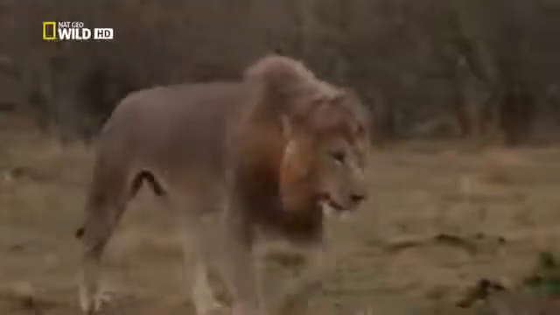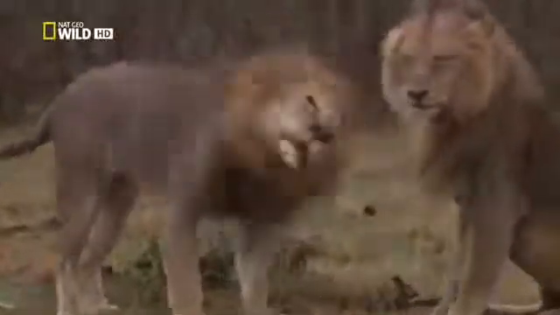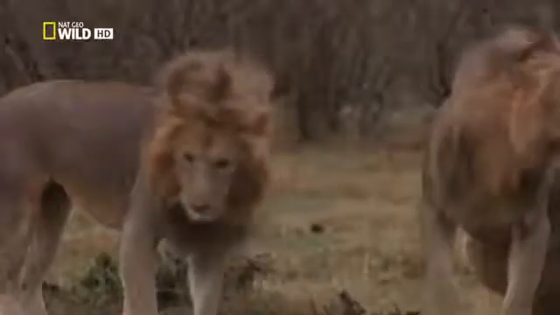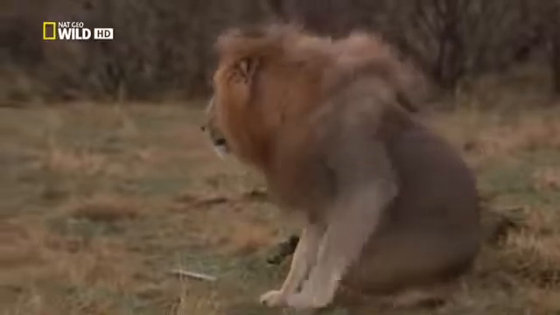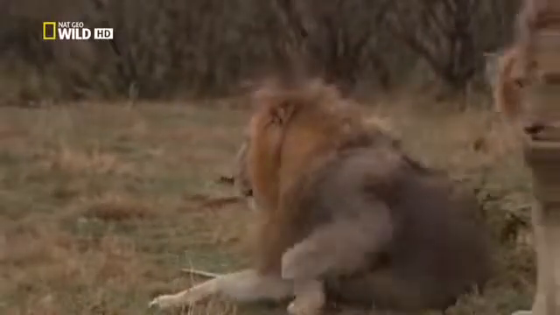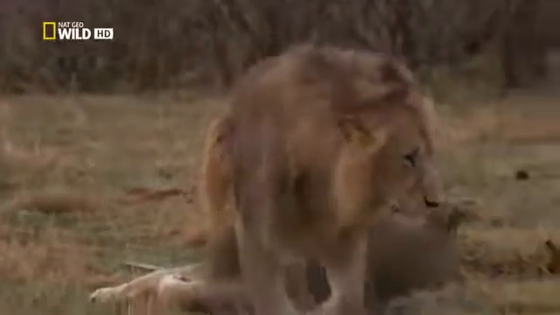including the fathers of the cubs. In return for all the free meat they can take from the females, these two brutes deliver protection. But they're well worth it, keeping other lions and hyenas away and creating a safe haven for the cubs.